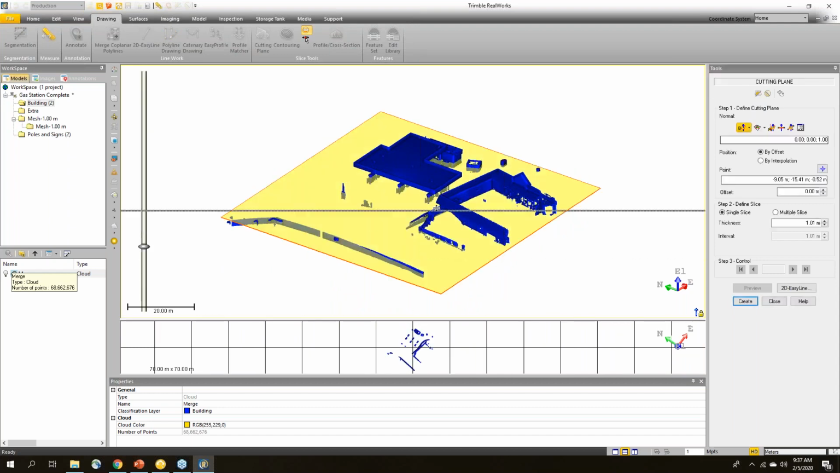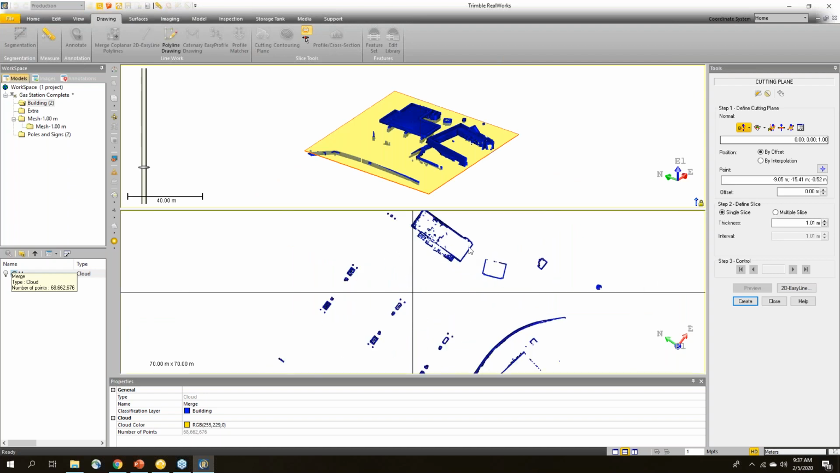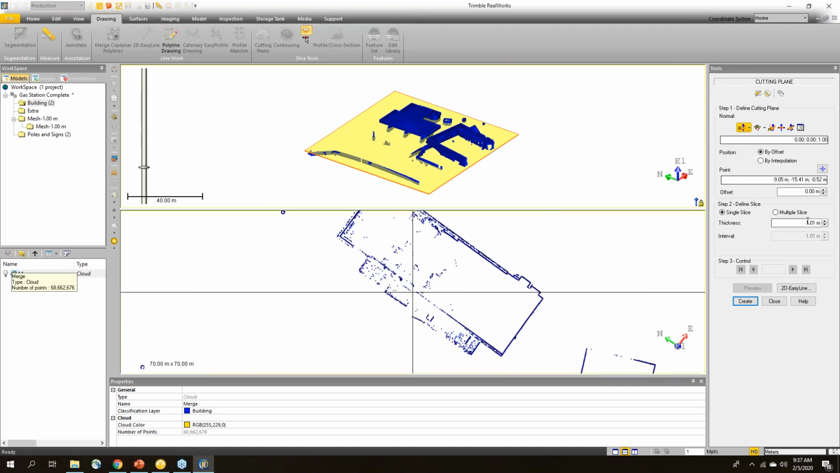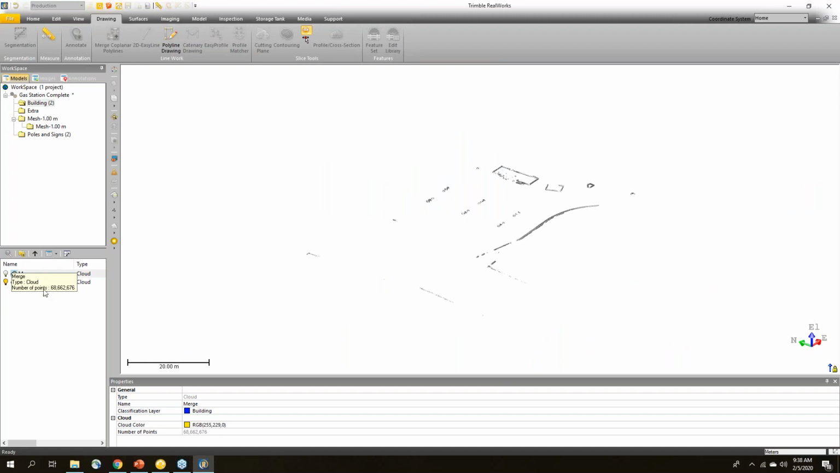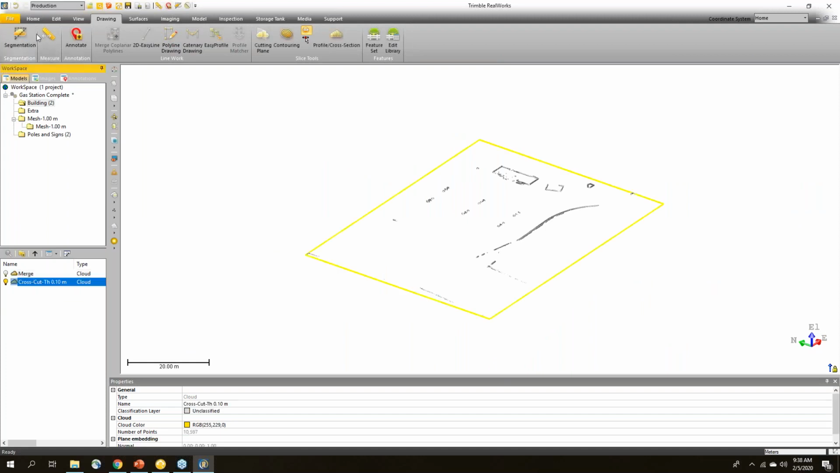So if I needed to draw some footprints of these buildings, you can see it's creating a quick outline. This is a very thick plane, but I can make it a lot thinner. So now you just get the outline of the building and you can see where all the gas pumps are sitting. And if we wanted to draw that, we could create this as a slice and take that slice and export that out